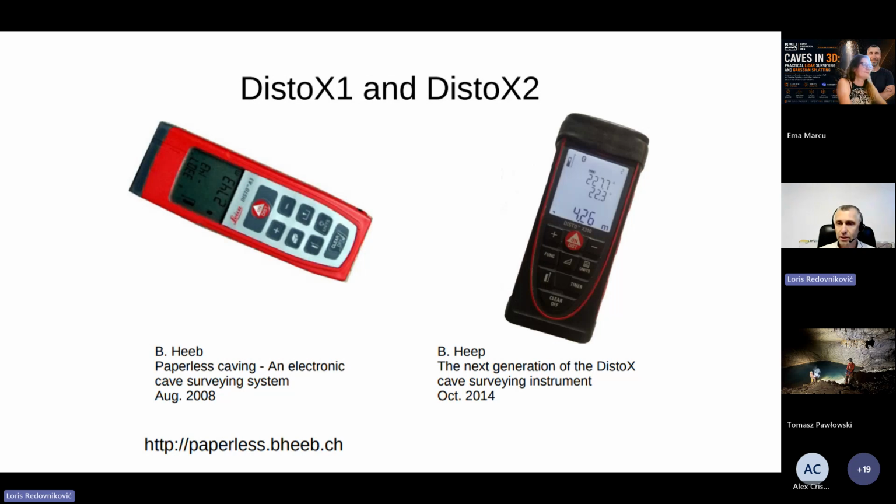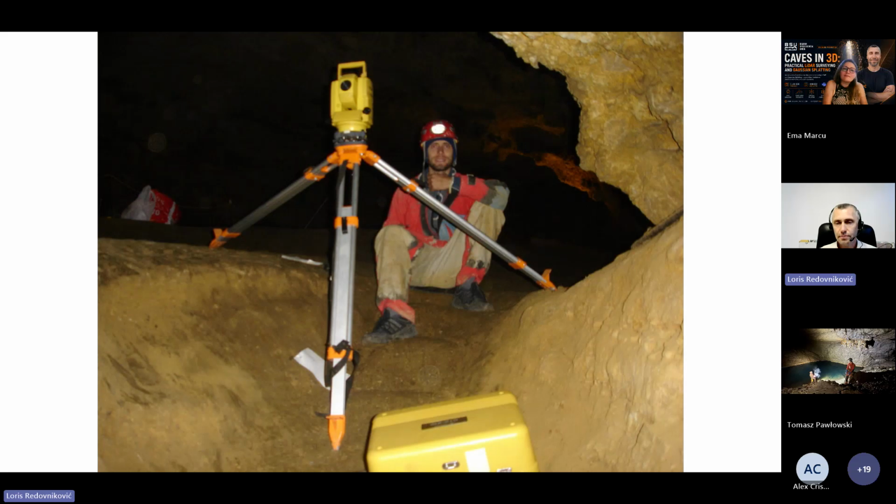I work at the faculty of geodesy and teach students how to measure parcels, and this device was very similar to our total station.